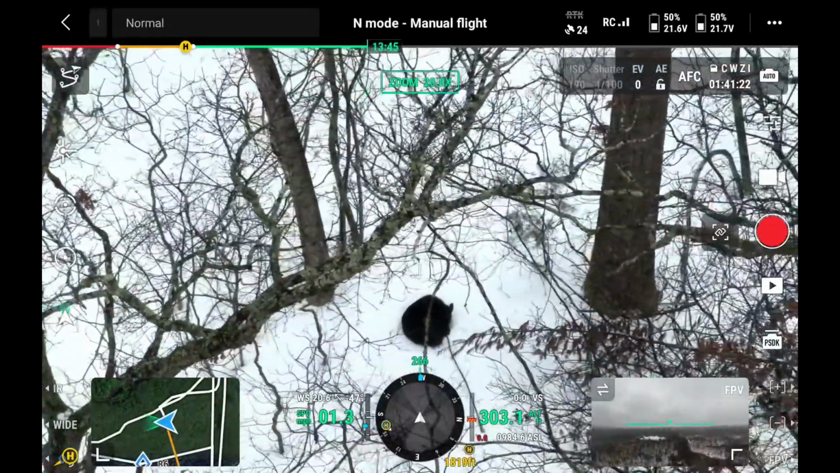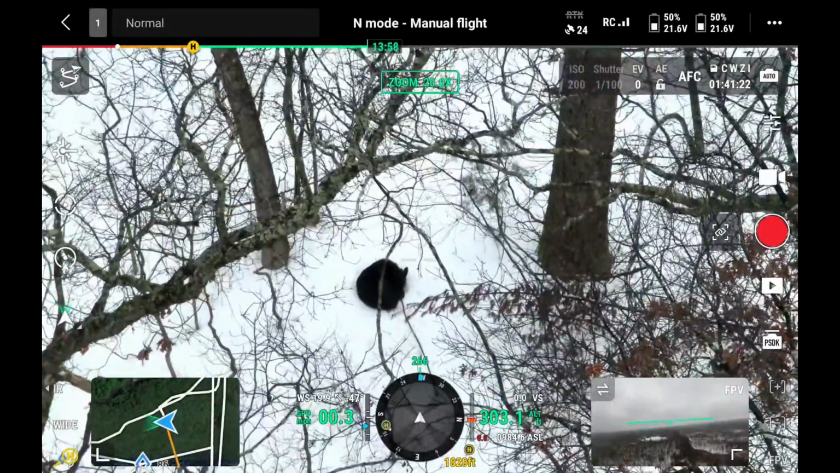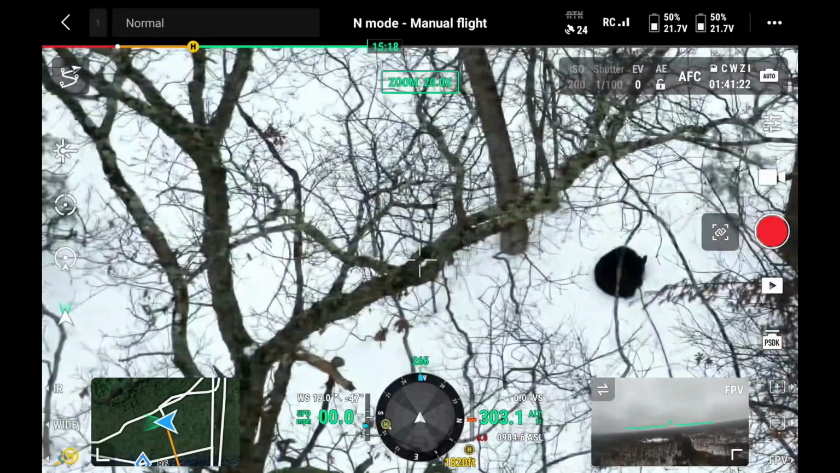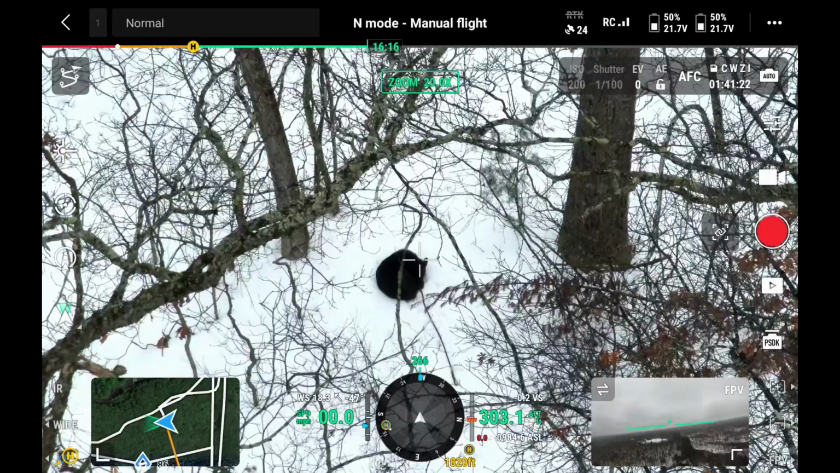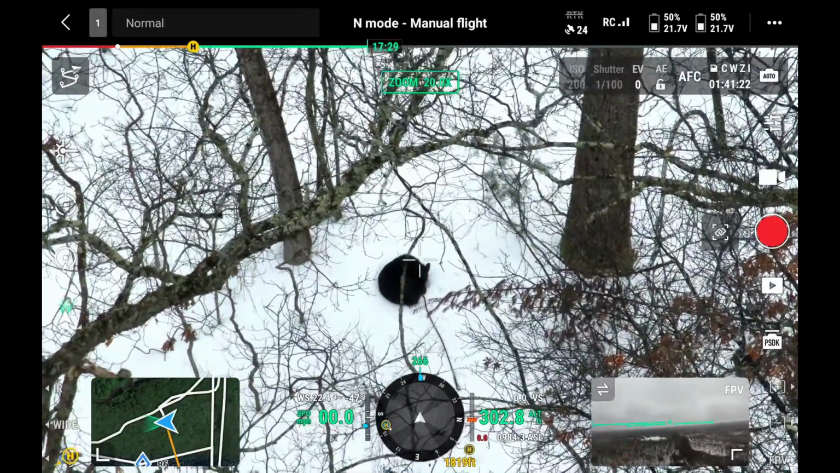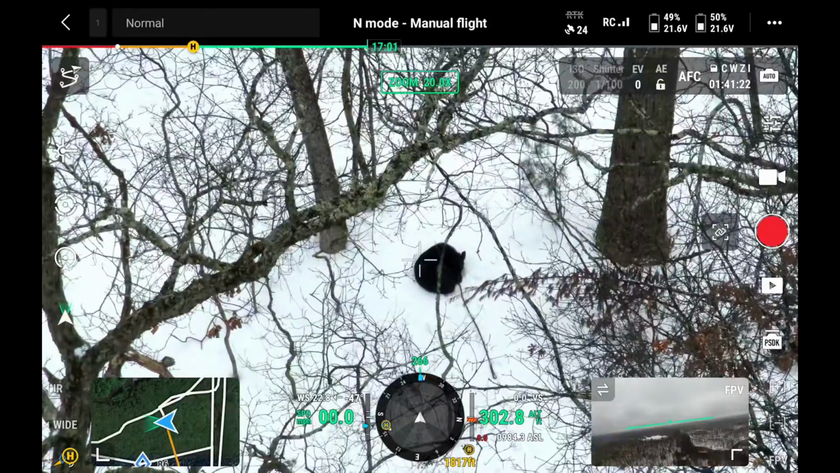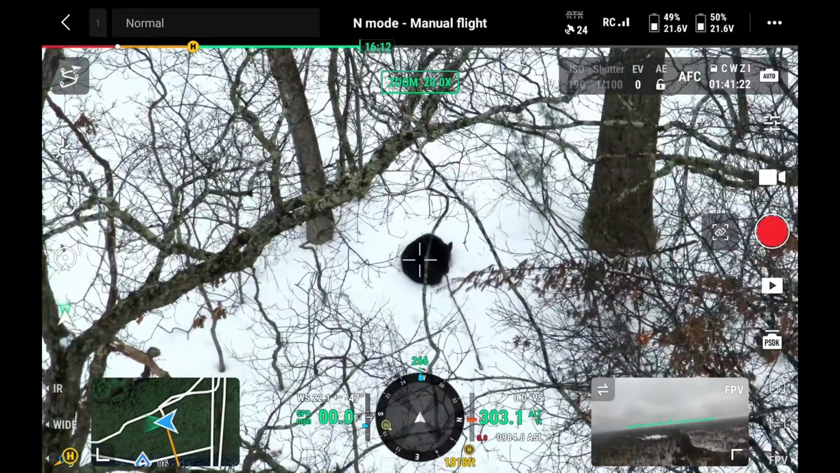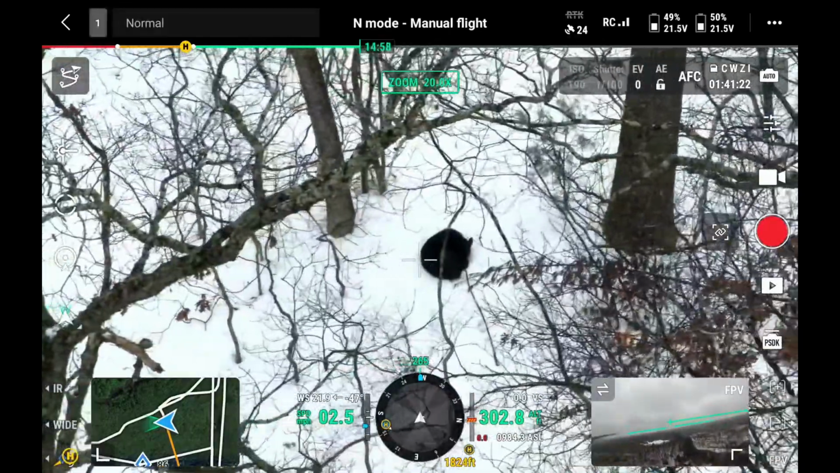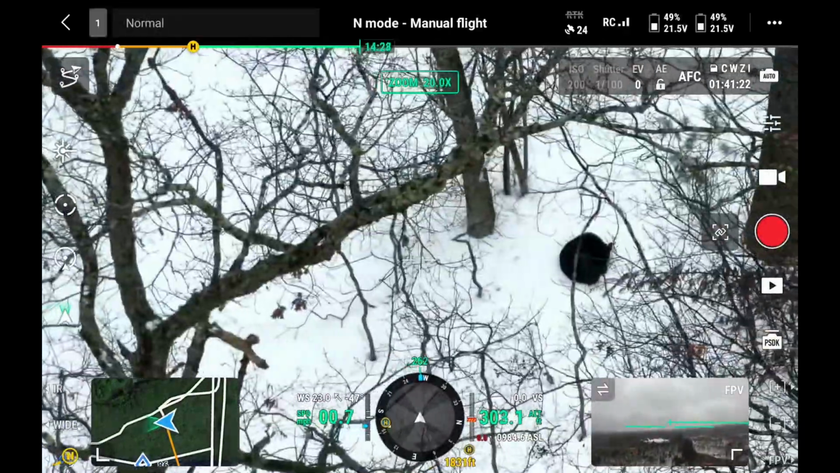Try to do a drop right there? Yeah, what do we got for wind direction? First, I'm going to get a waypoint on him here. Should I take a picture of it? I forget how that works. Stick's in the way. I don't want to get that stick.